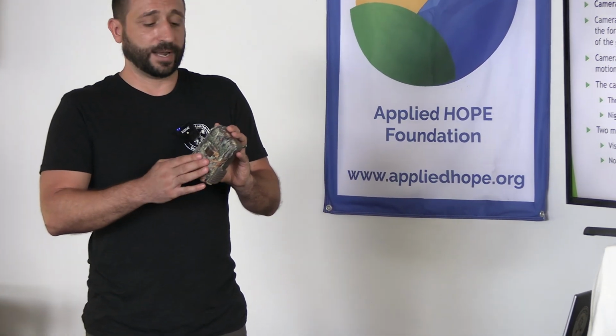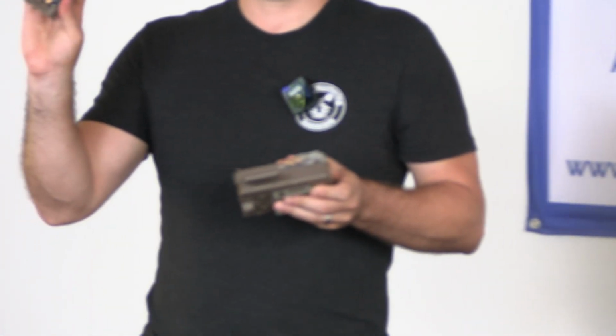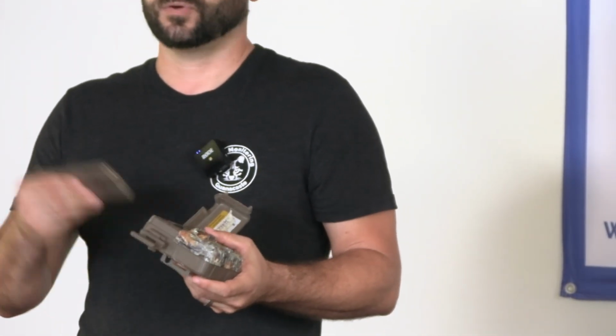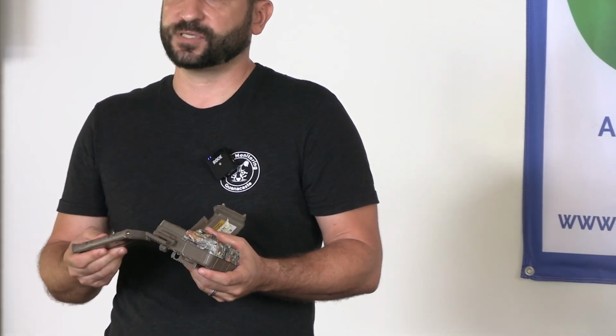They run on 8 AA batteries, just regular batteries. How long they last depends on the amount of activity in front of the camera. Also, it depends on if you set them for photo or video. I always set my cameras to video because I'm interested in not only what species are there, but also animal behavior. And rather than one moment in time with a photo, I get to see some activity. I set my videos for 20 seconds. So these batteries will last on a camera that has a lot of activity for a month. And when it's a little bit slower, they can last up to 3 months.